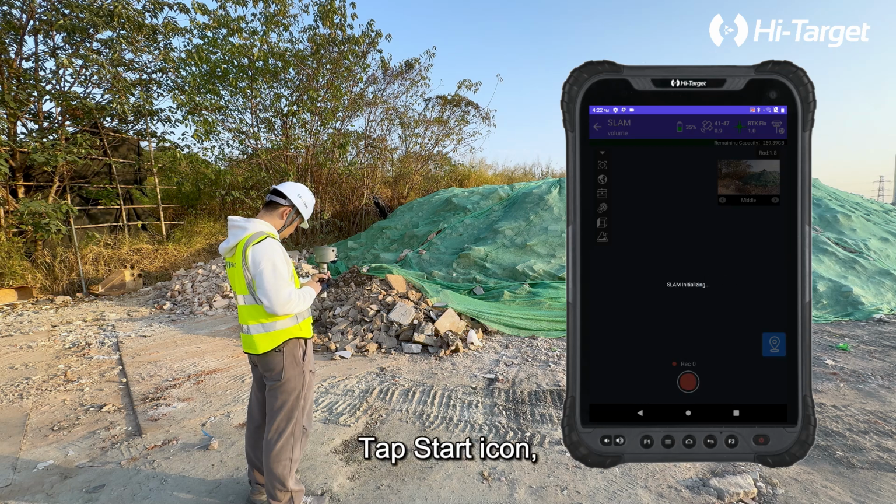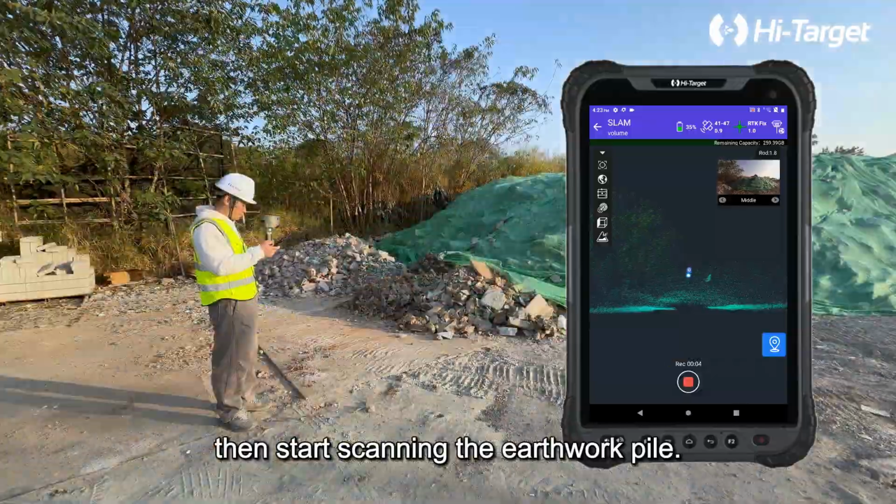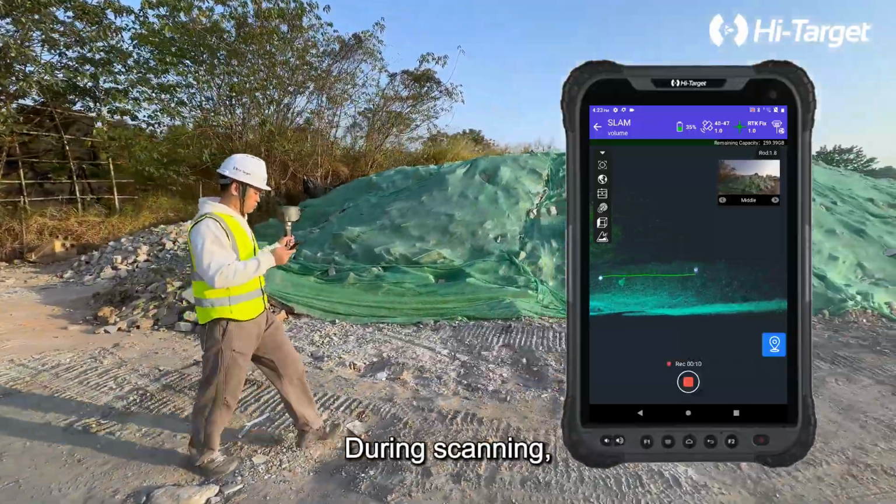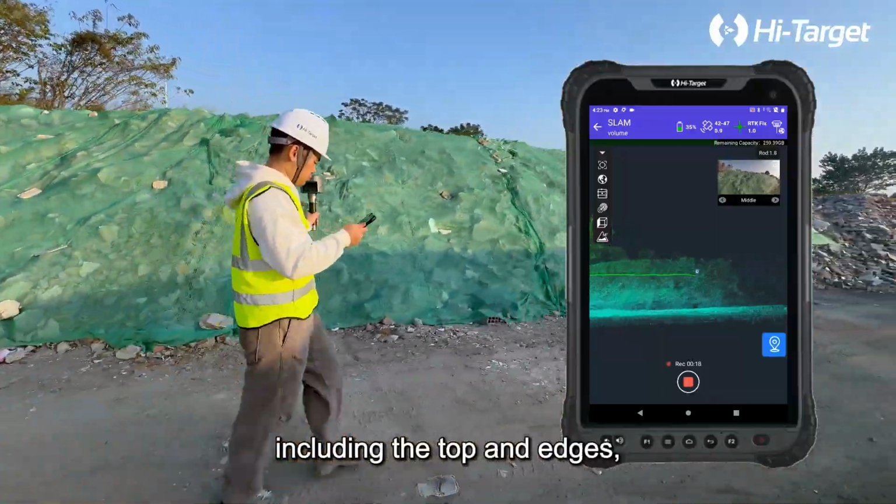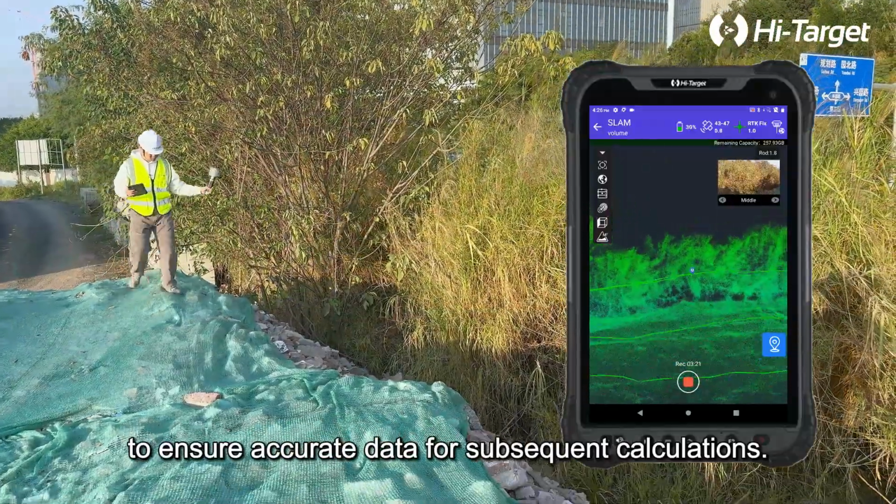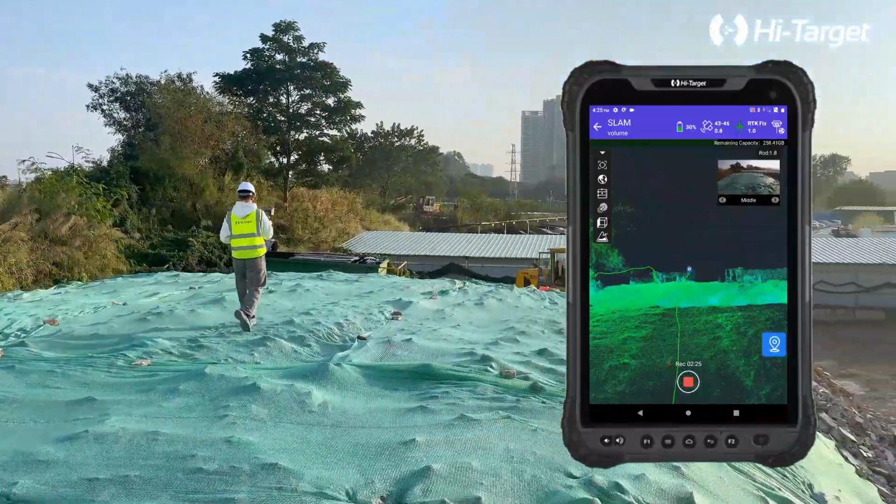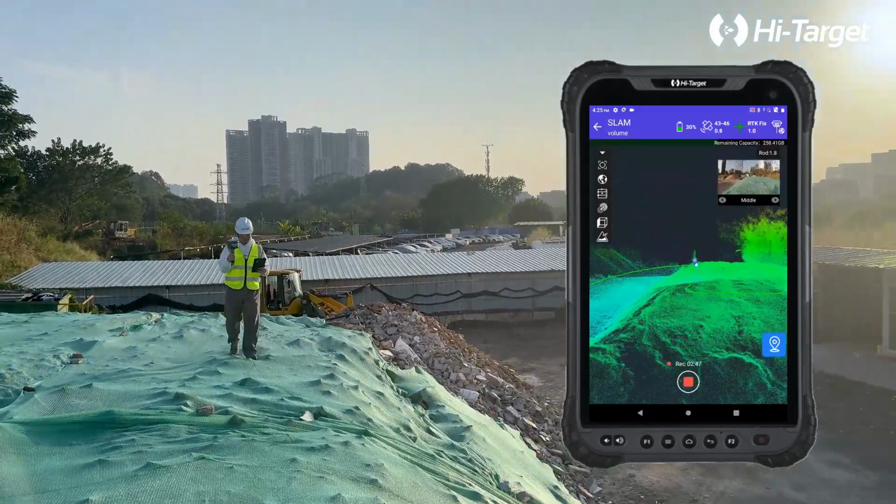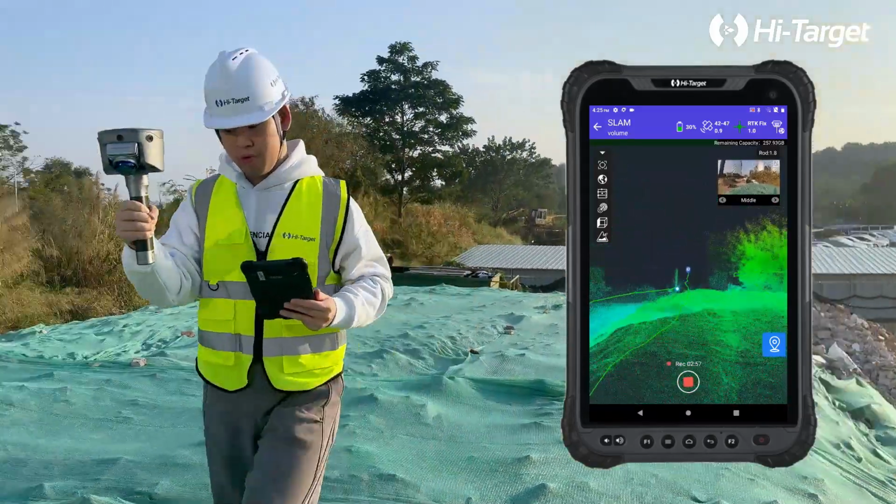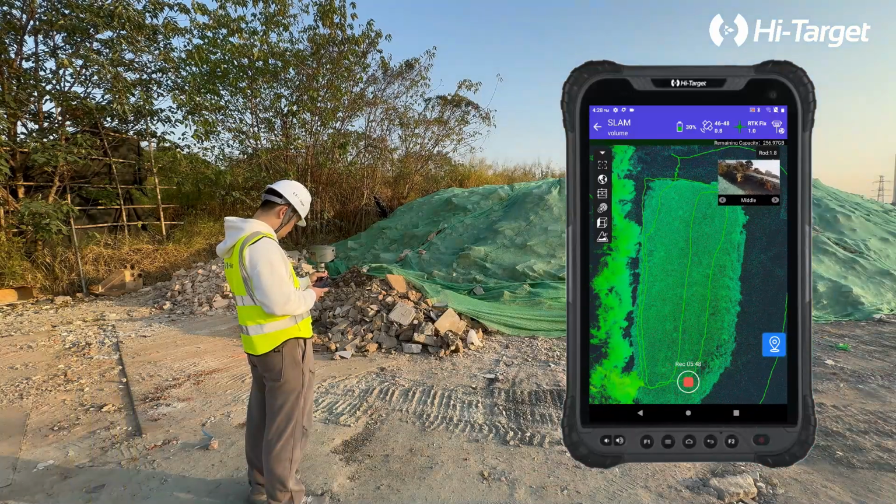Tap Start icon. Wait a few seconds for initialization. Then start scanning the earthwork pile. During scanning, be sure to cover the entire earthwork area, including the top and edges, to ensure accurate data for subsequent calculations. Once the scan is completed, tap Stop to save the point cloud data.